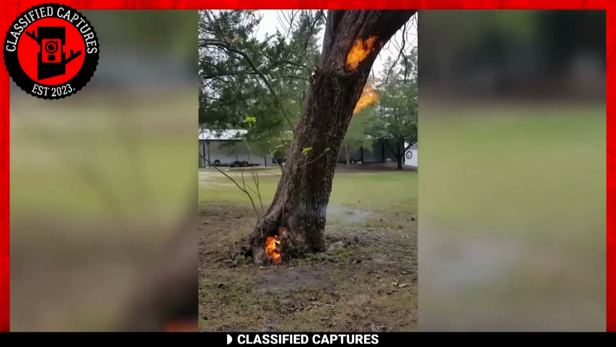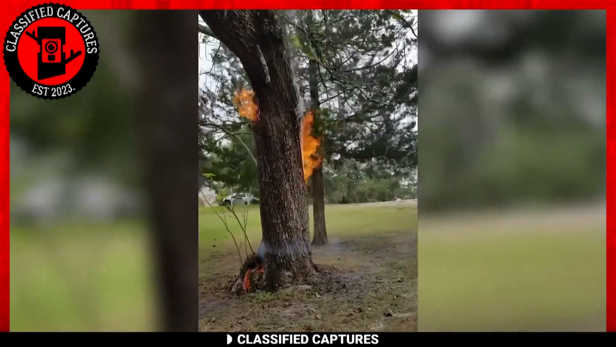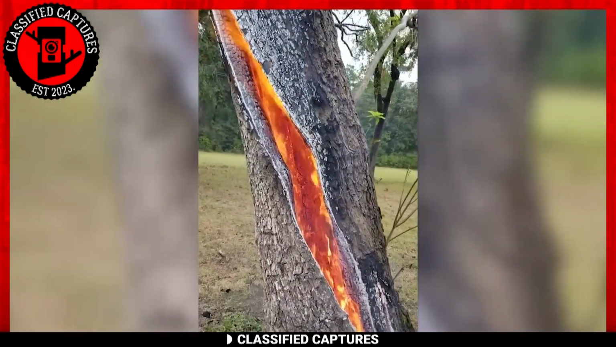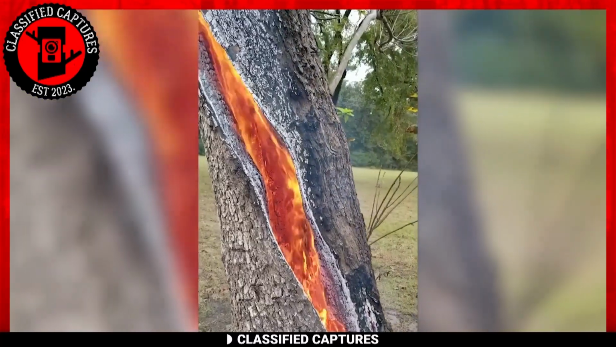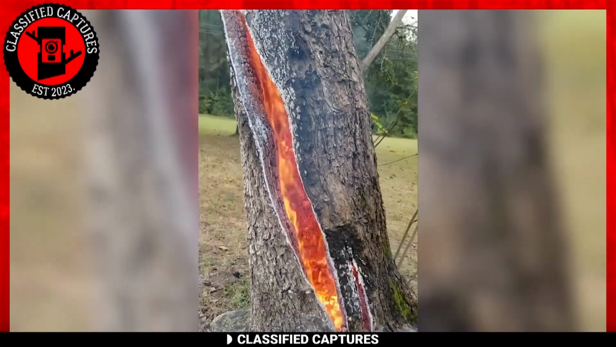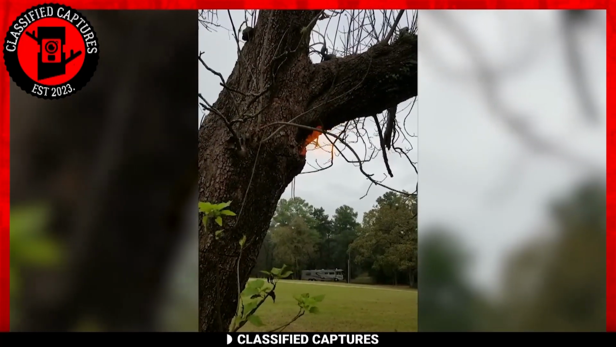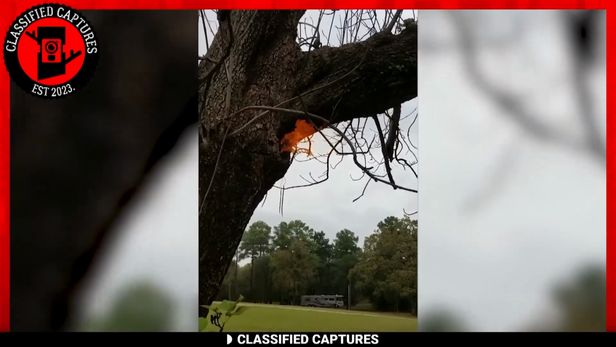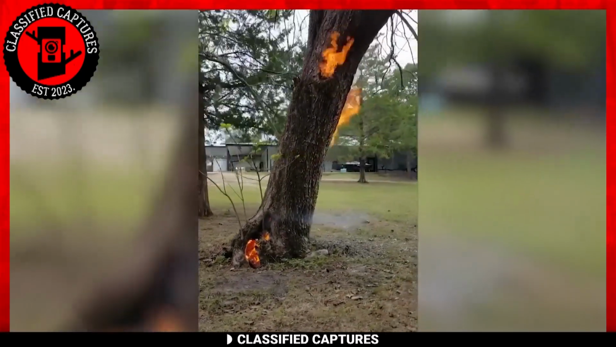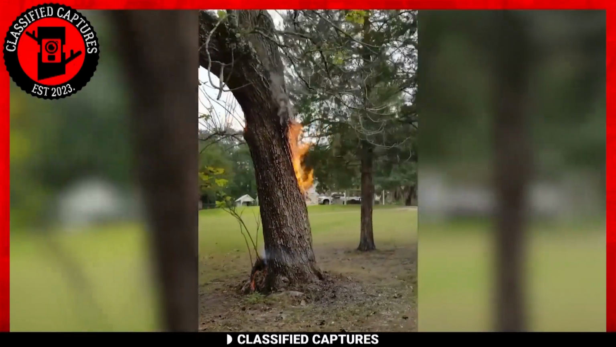This next footage indeed showcases a fascinating and unexpected phenomenon involving a hollow tree struck by lightning. It's a reminder that nature and its interactions can often produce outcomes that defy our expectations. Have a look. In the video, a peculiar event unfolds as a thunderous noise is followed by a lightning strike that hits a tree. Typically, when a tree is struck by lightning, it can catch fire, break, and fall to the ground, burning until it turns into ashes.